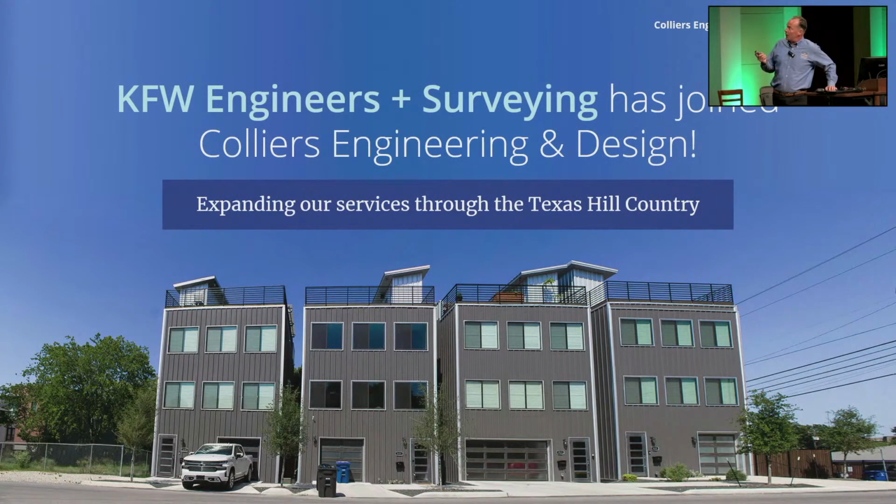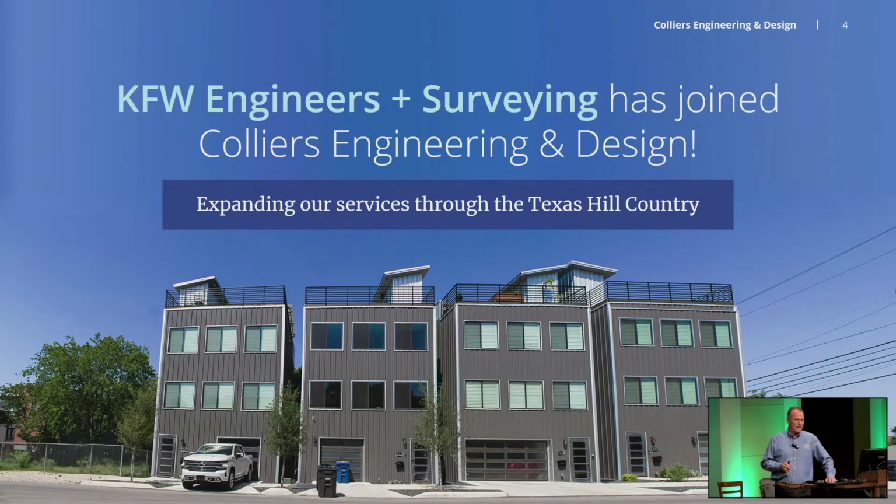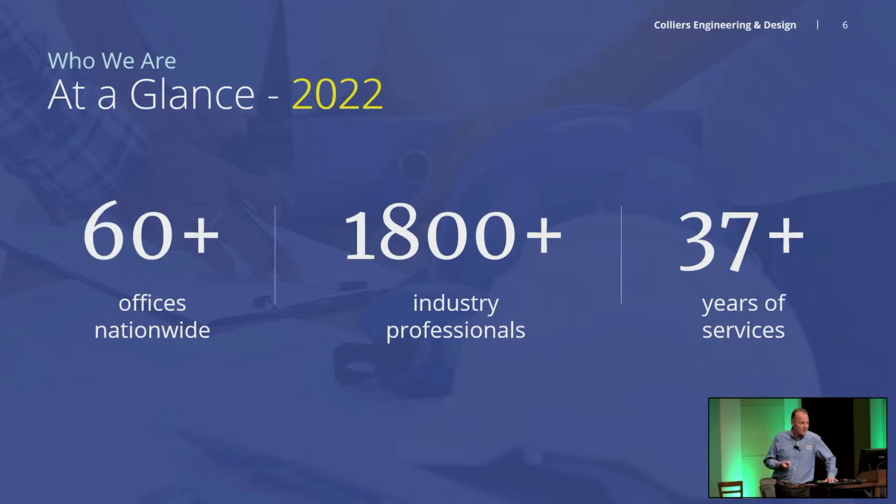And then most recently, we bought a company by the name of KFW Engineering out of Texas. Four or five offices down there, I think 300 people, more site civil type of offerings, and they also do surveying. So as a whole, the company a year ago when I was here, we were in 36 offices, about 1,000 people, 36 years of experience. Now in 2022, we're up to 60 offices nationwide, and I think it's closer to 2,000 people. 1,800 is a good number, but I think it's more than that. And of course, we have another year of experience. So major growth.